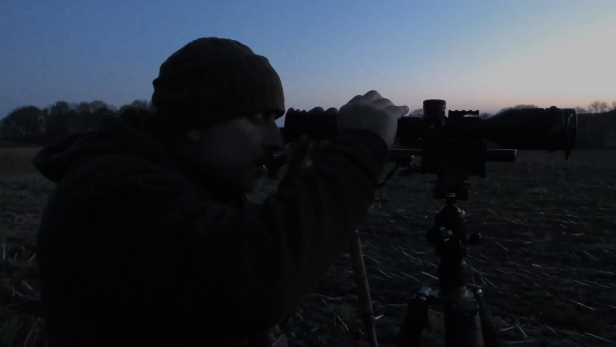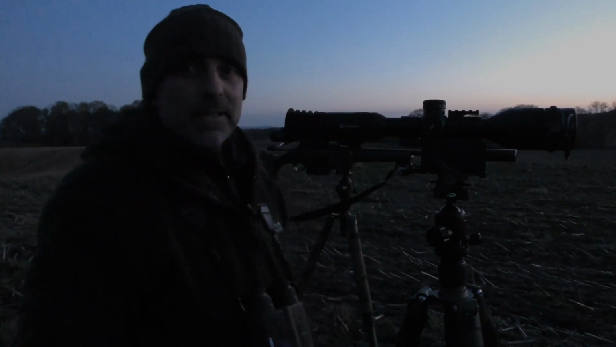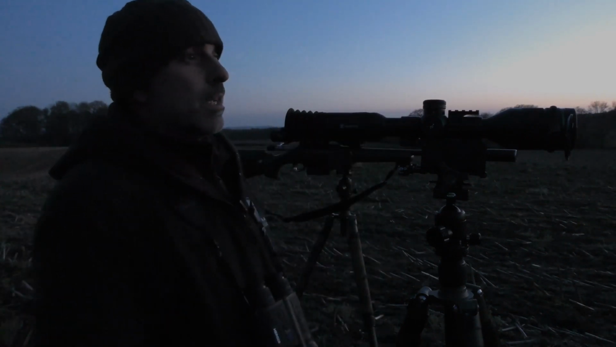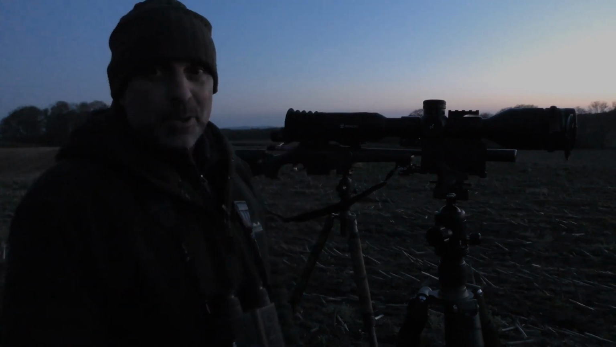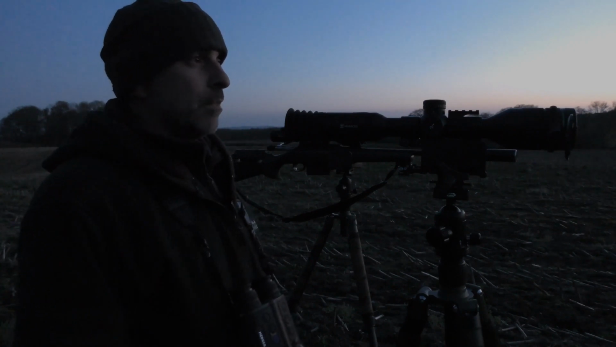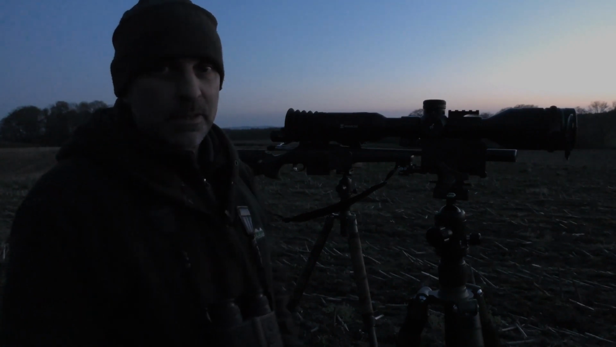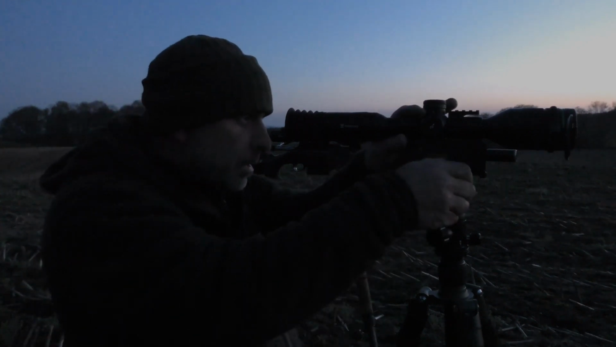Right, so that is the 3 scopes compared at low light or dusk as it is now. As I say, I can't see anything down on the bottom edge of that field with the naked eye now. So if a fox walks across there, unless I was using the thermal or lamp, obviously I wouldn't spot that.